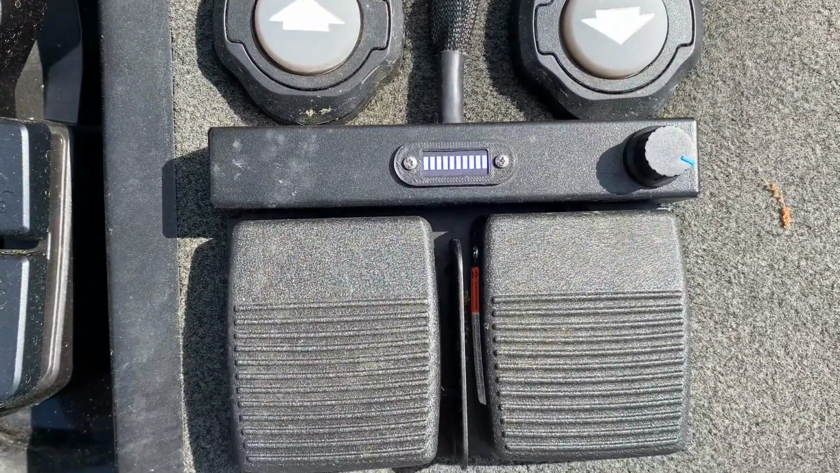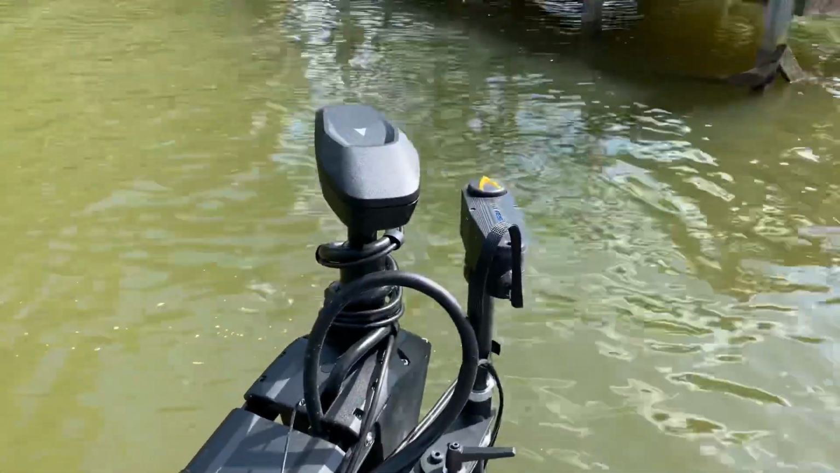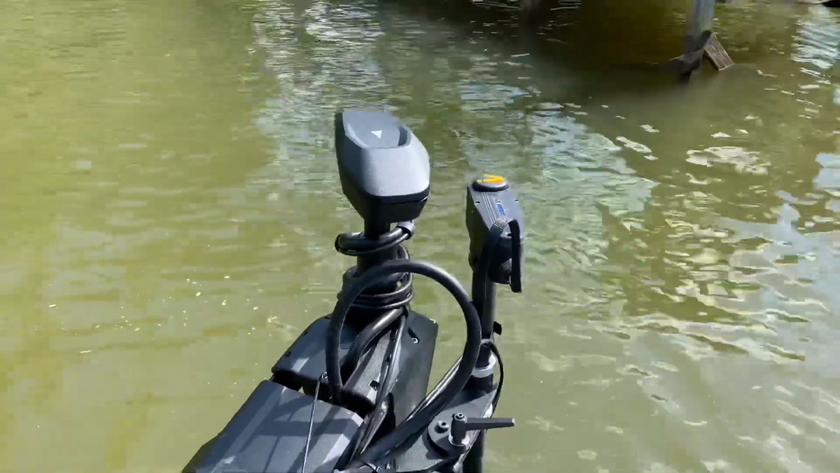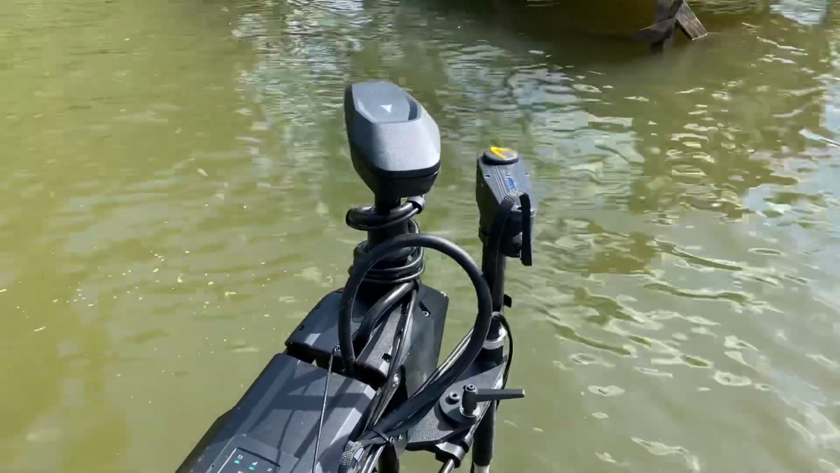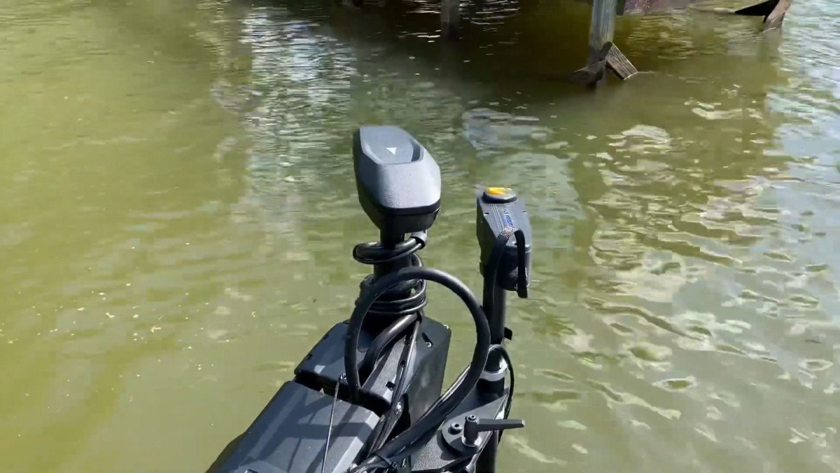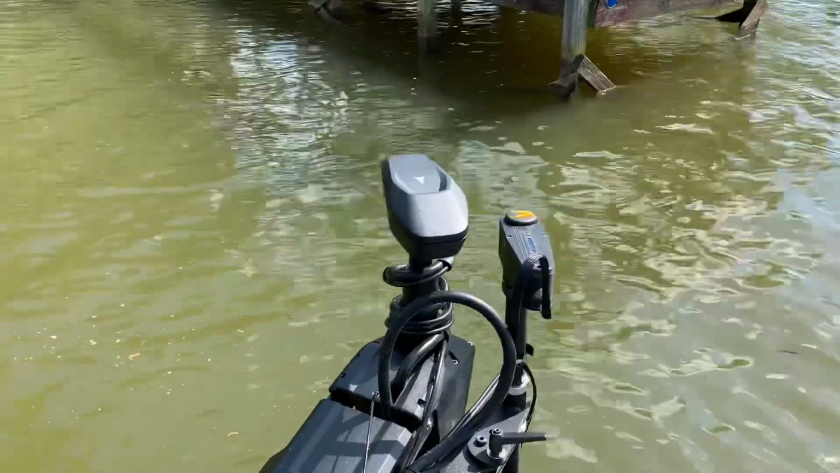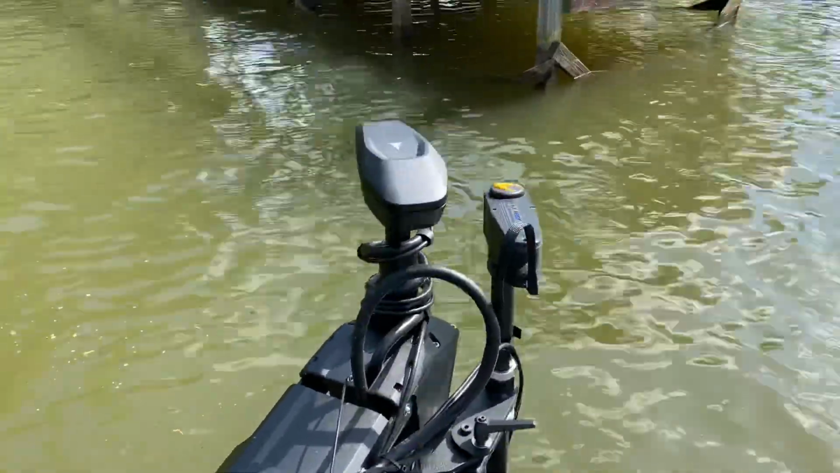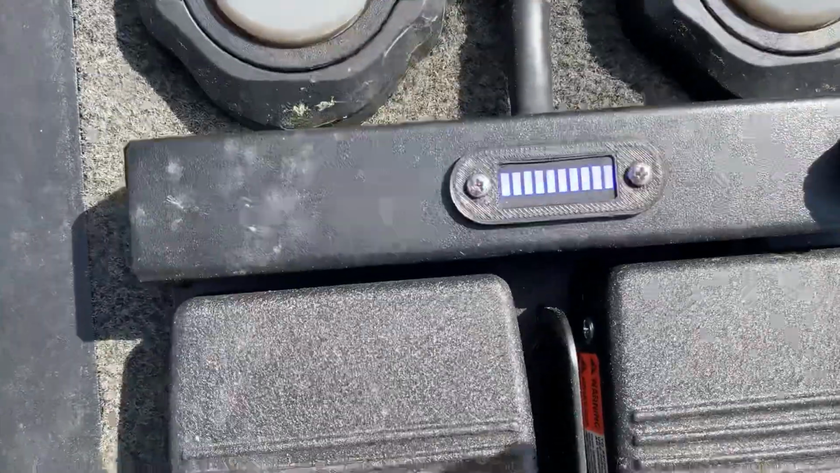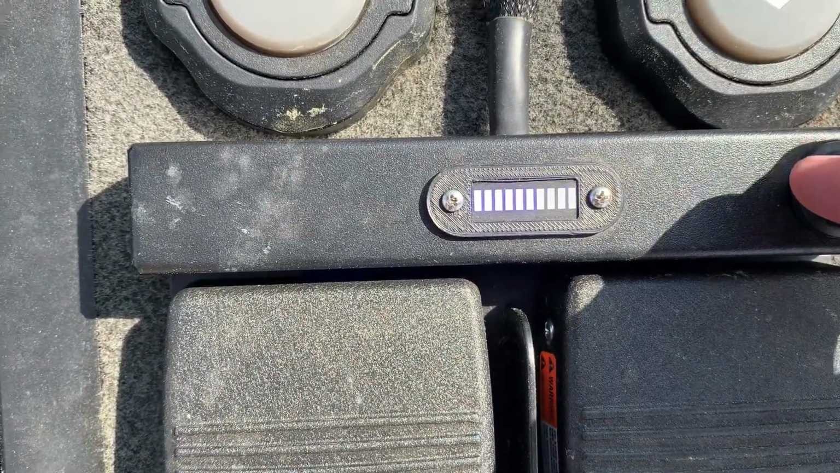Okay, I got it on max speed. So now you can watch the arrow go right, go left. Actually, I think the variable speed model that they have, this is how fast it is. Okay, so now if you want, you can adjust it down.